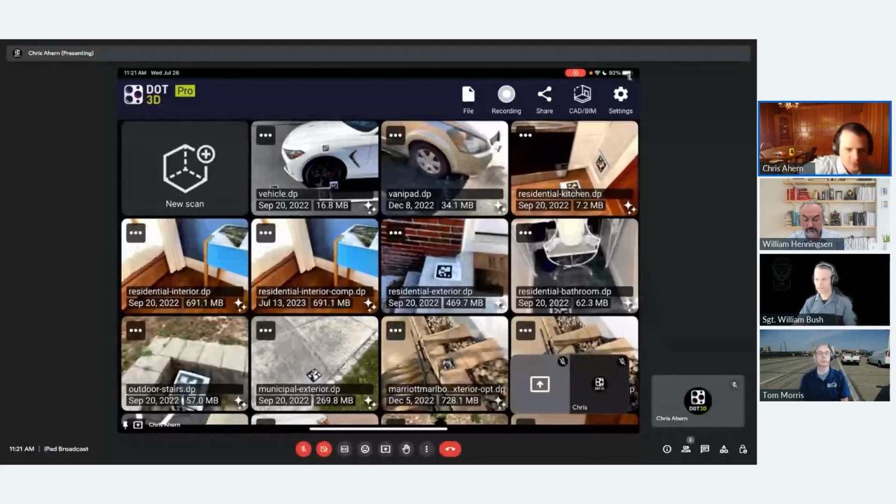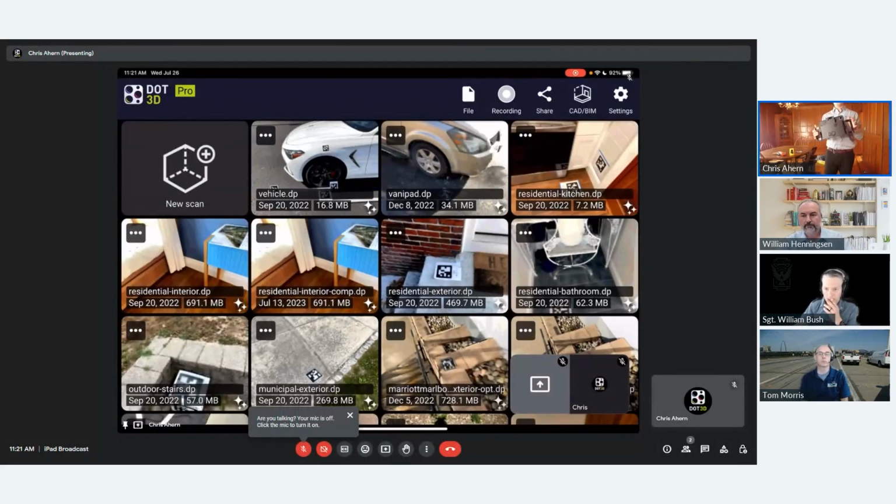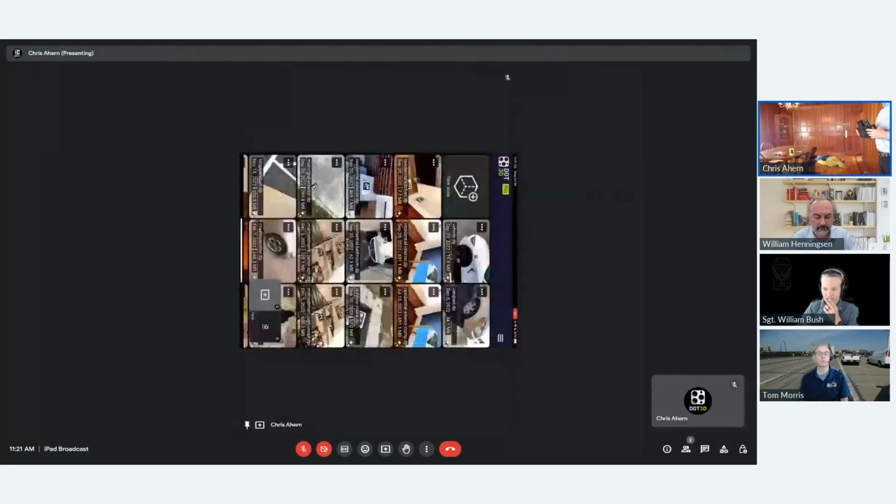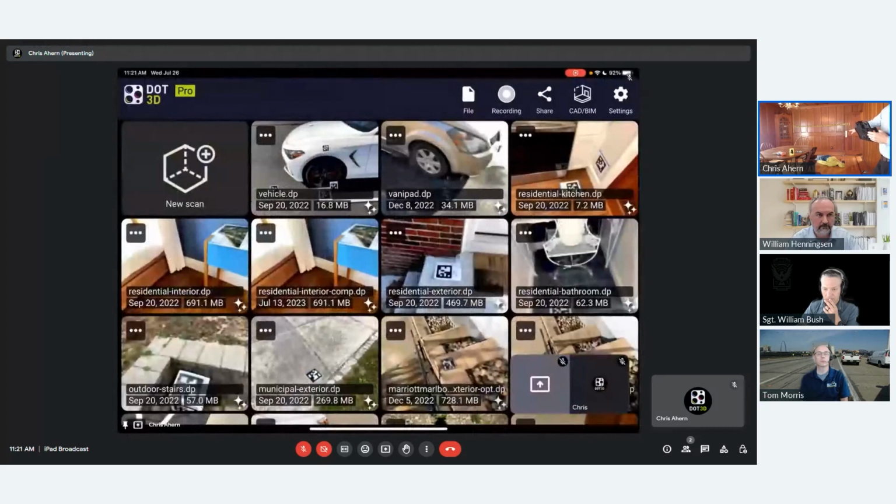Okay, so you should now be able to see my iPad screen broadcasting live from this device right here. I'll step away so you can see our patient volunteer for the simulated murder in the dining room. And we'll go ahead and start our scan. So to begin your scan, you simply press the New Scan button in the top left side of Dot3D.